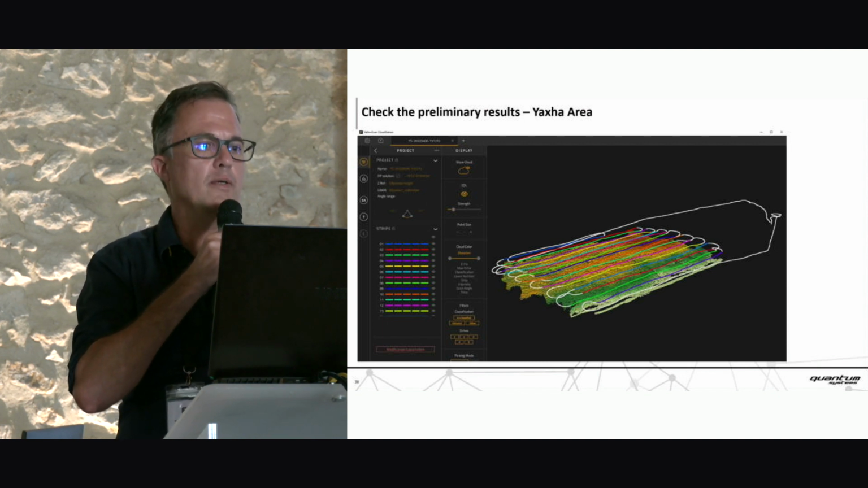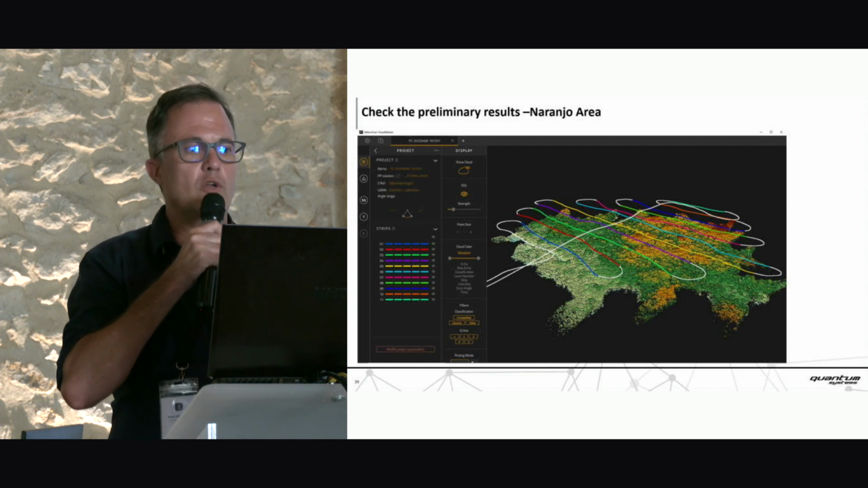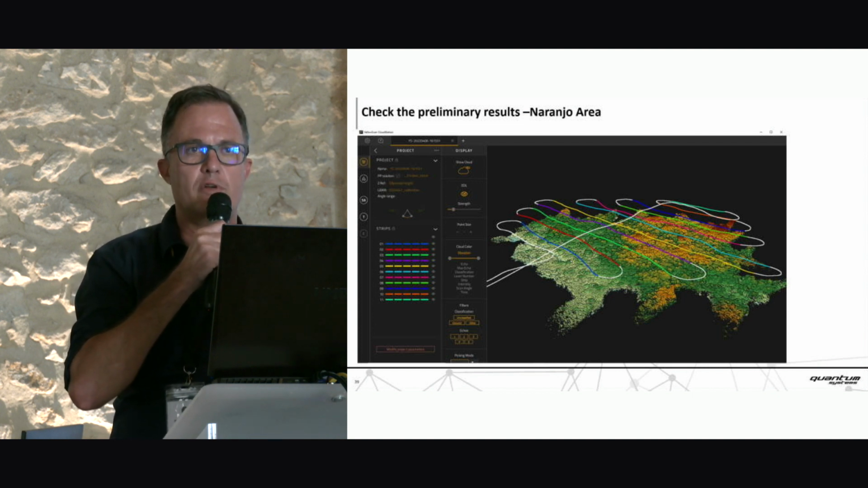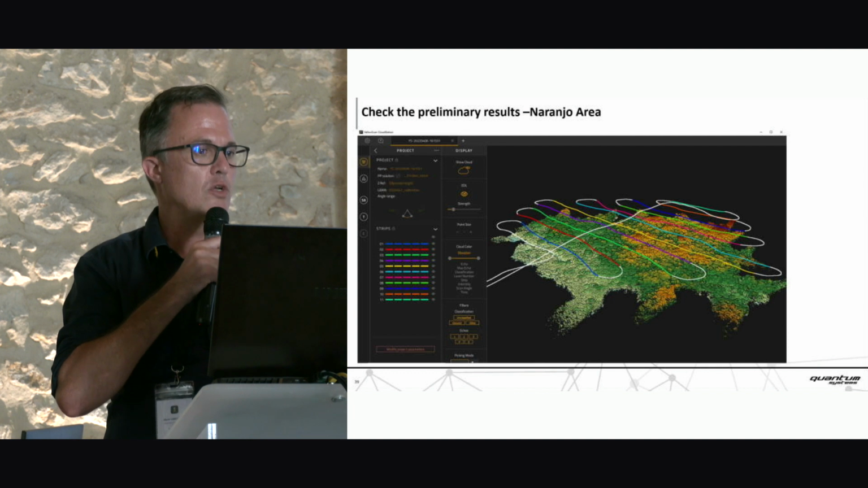Here, this is Yaksha. This is the Naranjo dataset, and later we will have a look at the final results for Yaksha. But before we look at these results, I would like to show you how we managed to work with the 7 corridor mapping flights. And you remember, 4 runs around part 1, 3 rounds around part 2.